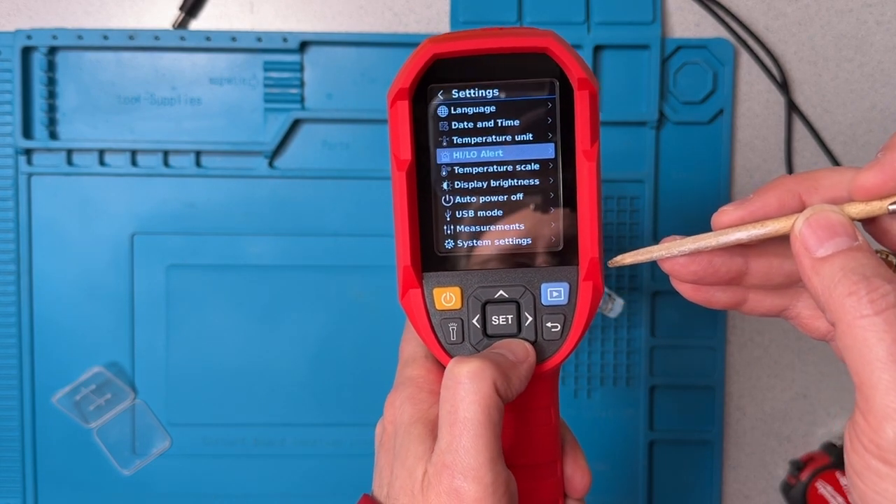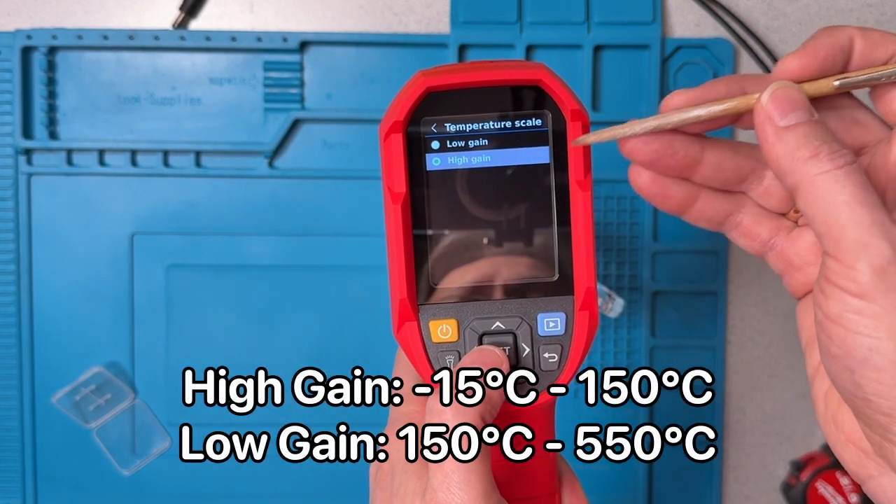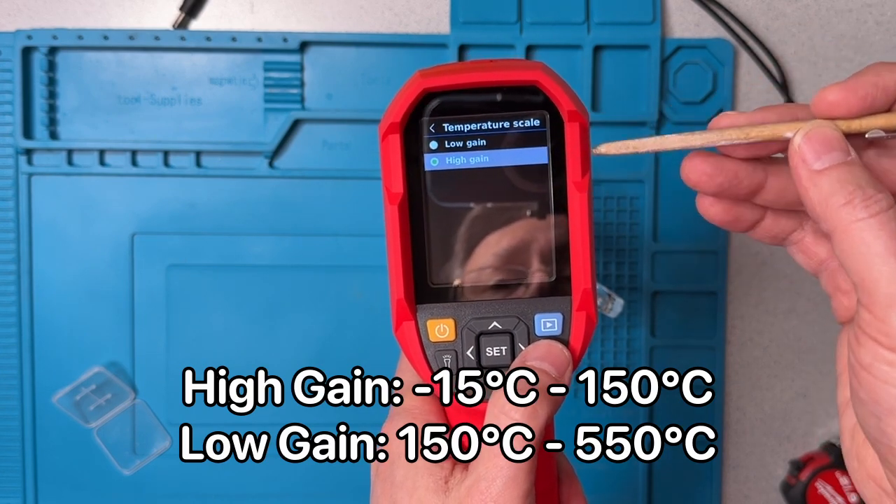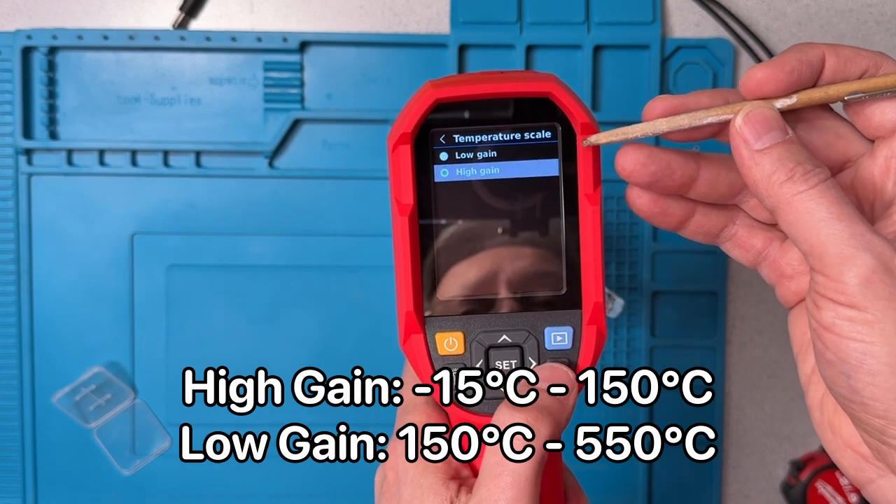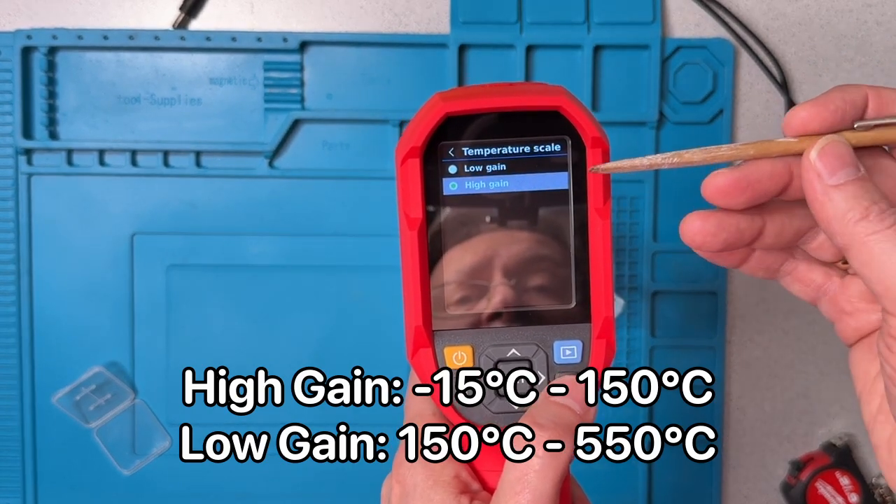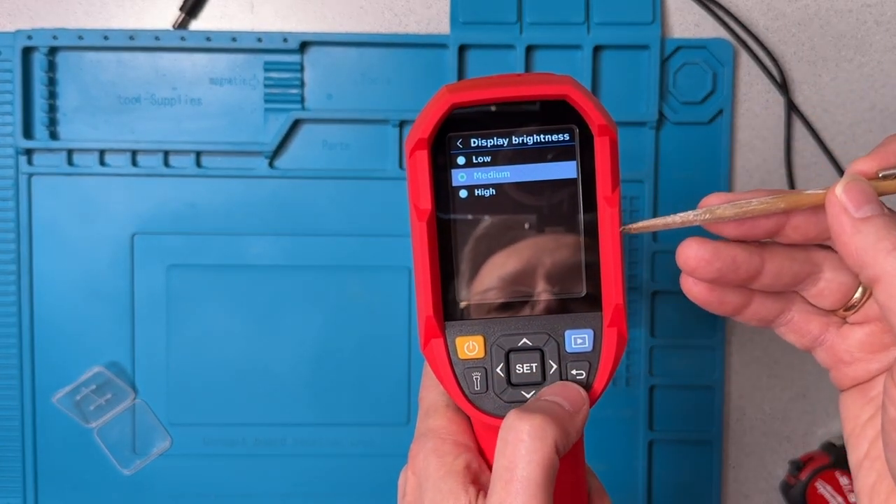When we go back, the temperature scale, we have a high gain temperature scale and a low gain temperature scale. I'm not going to change these right now because it takes about half a minute to recalibrate when you change them. The difference is in terms of the sensitivity of the unit. And so we're currently operating in high gain, and I think most of the time we would want to operate in high gain. Display brightness, we can choose between 3 levels.